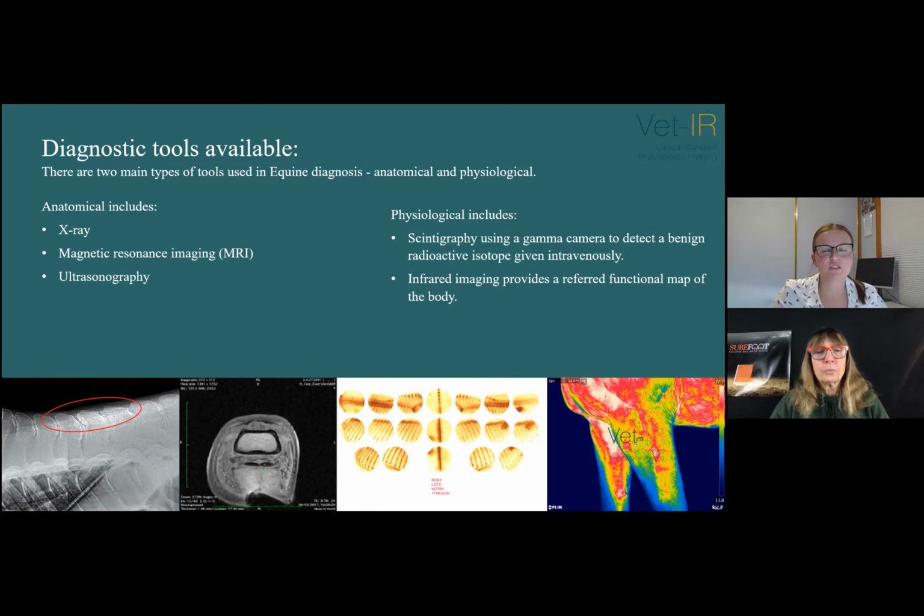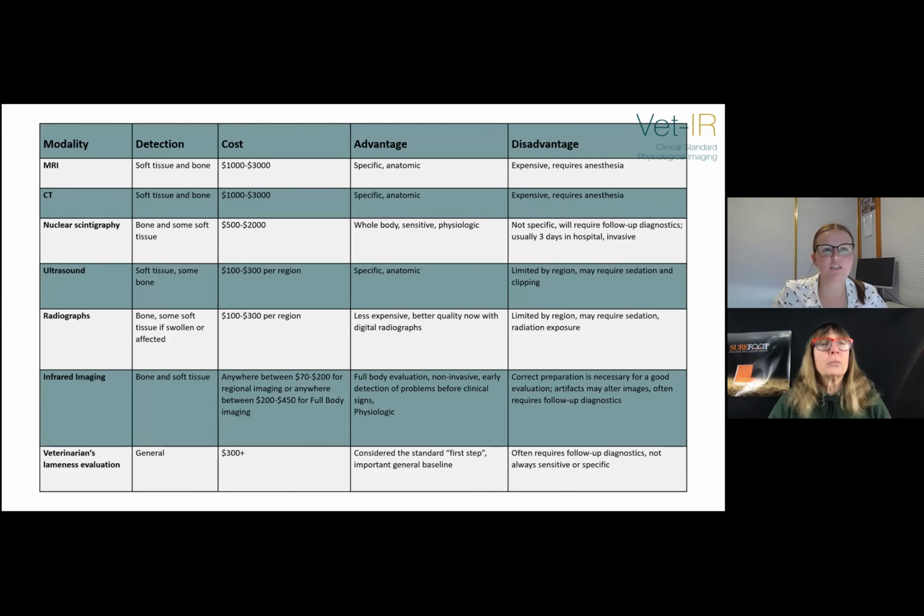So then this is just a table going through each diagnostic tool, what it detects, average cost, and then advantage and disadvantage. I won't go too much into it, but I guess I'll go through the infrared one. Why use infrared imaging? It's non-invasive and non-contact, inexpensive, 100% safe. And it uses no dyes, rays, or vibrations. It's sedation-free and can be done at home or at a veterinarian practice if you prefer.